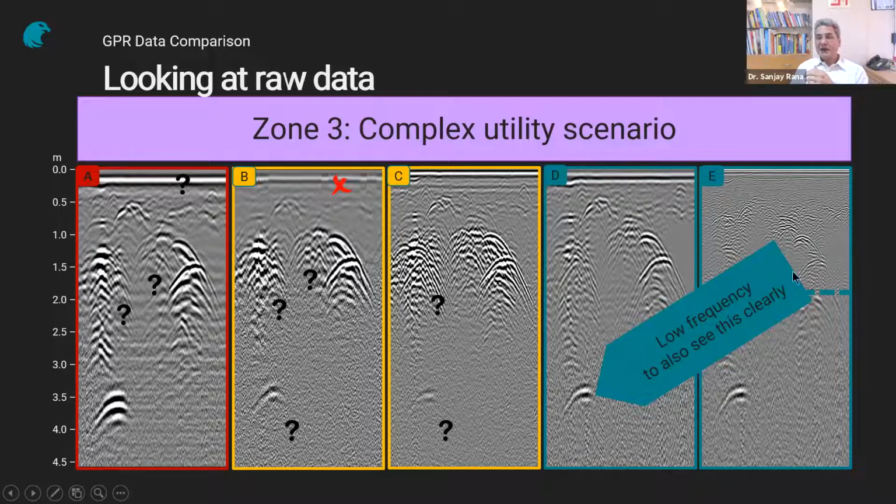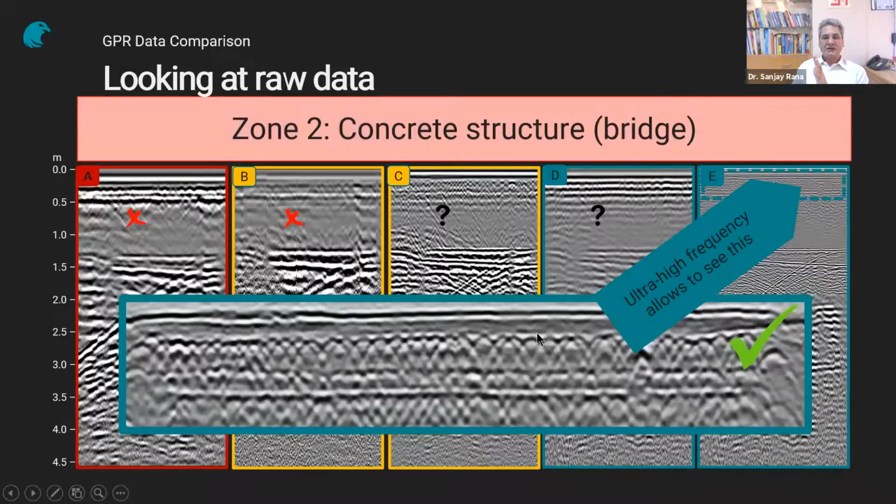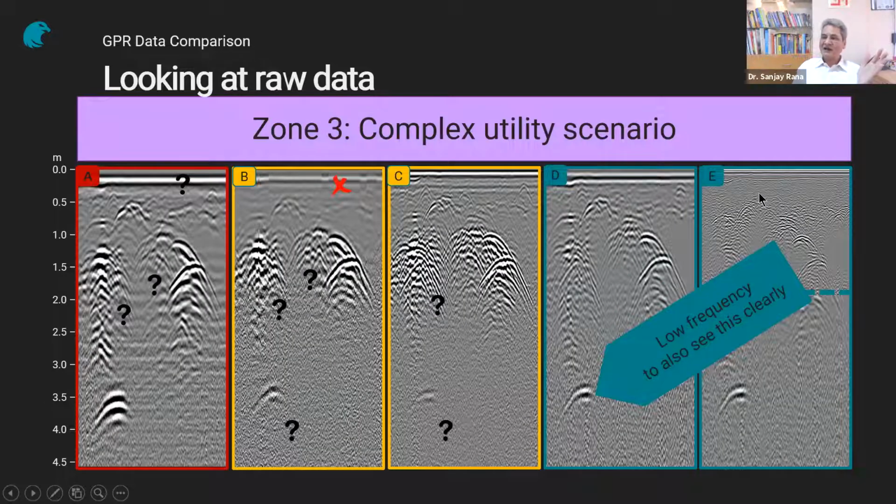This particular detailing will come if you are using something around a 900 or 1.5 gigahertz or 2 gigahertz antenna, depending obviously on the soil conditions. Okay, this is not possible by any equipment which is used for utility mapping. This is something which only comes when you use a GPR which is there for structural mapping. But in this, you have high resolution which is equivalent to structural mapping, and you have the depth and details for the deeper one.